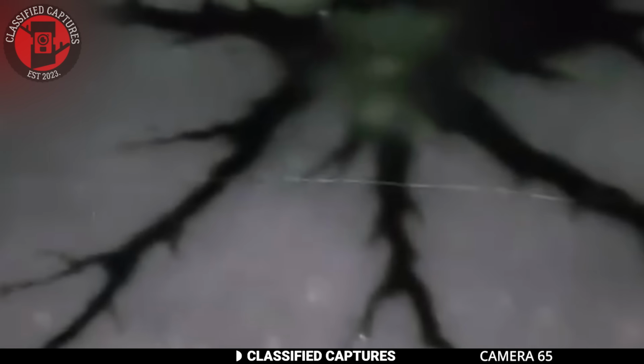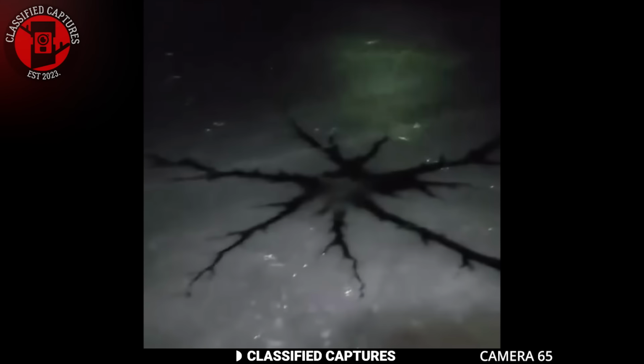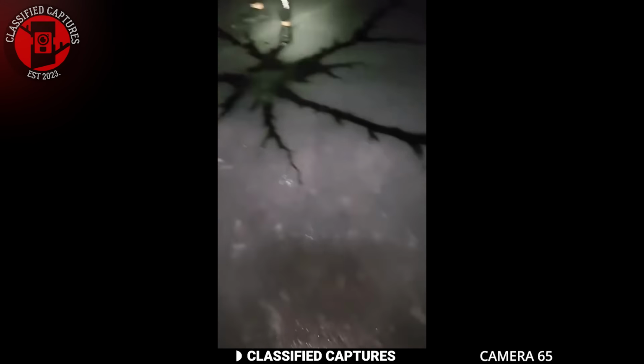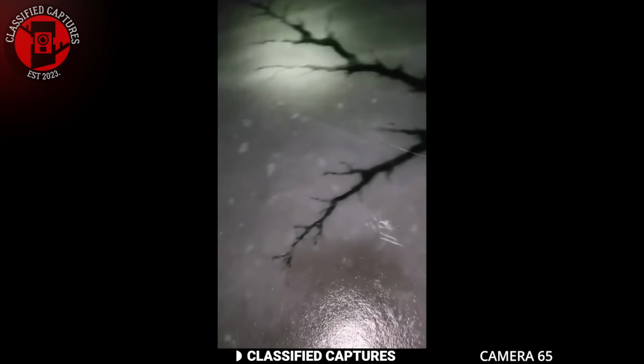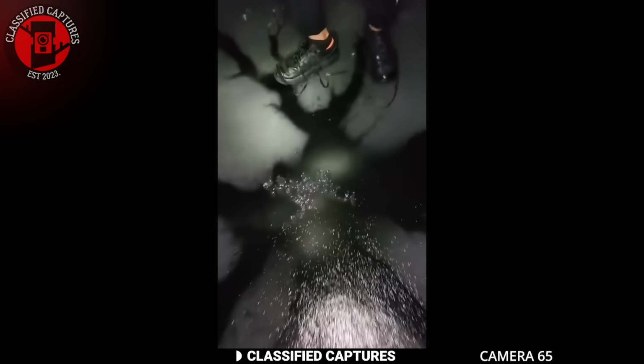One night after it snowed, a man and his family came across a strange sight frozen in the ice. The pattern looked like black veins, like scenes from the popular show Stranger Things. The mysterious appearance sparked questions and thoughts among those who saw it. People had different ideas to explain this puzzling event.